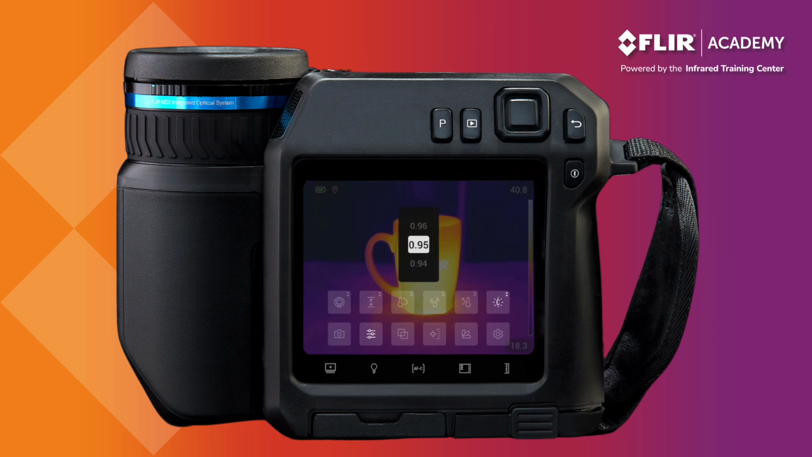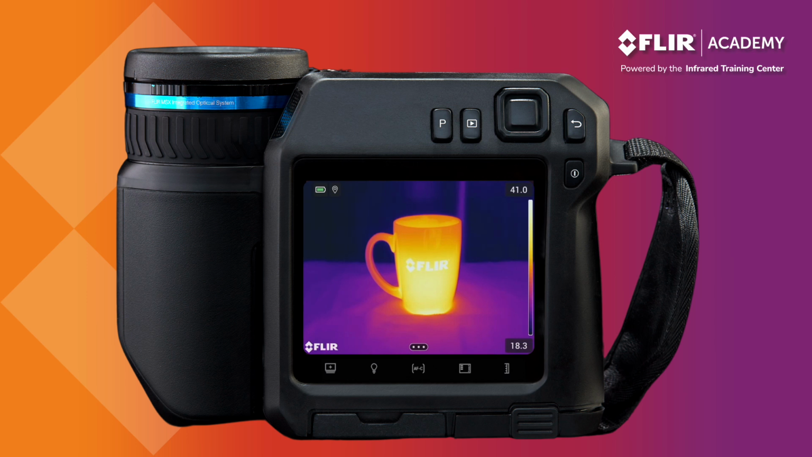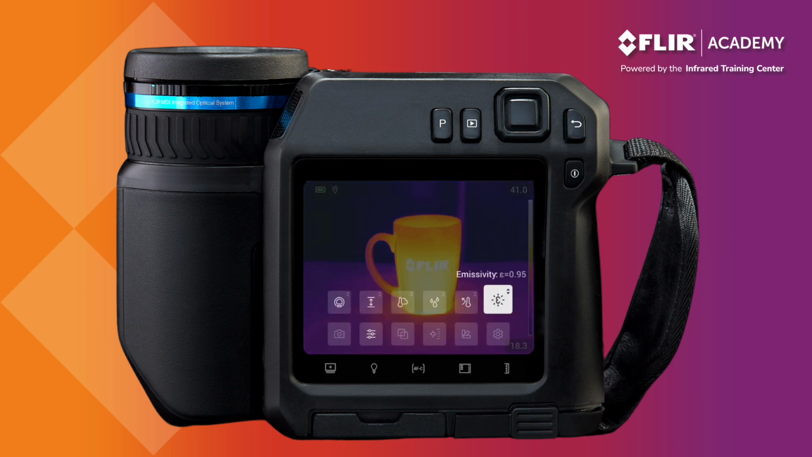Knowing the correct settings to use requires a Level 1 IR certification training at a minimum. For now, please make sure you're familiar with how to change these in the camera, and remember that they can also be adjusted in your reporting software.